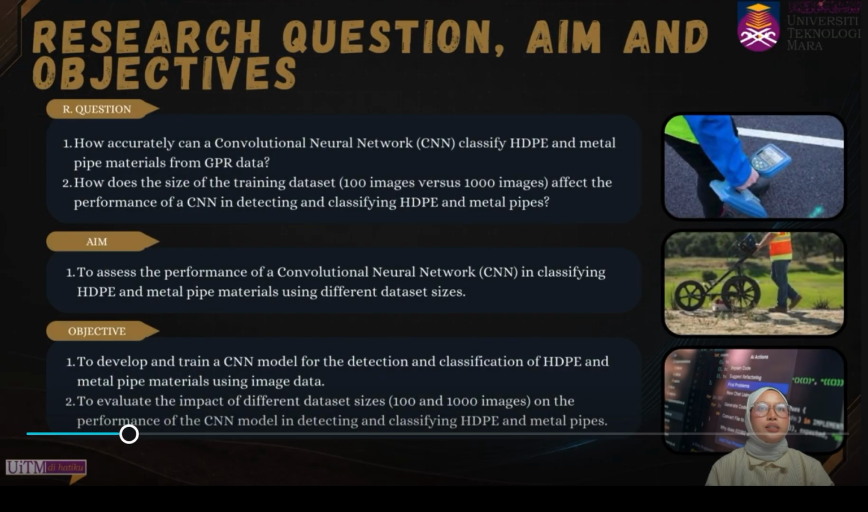There are two research questions that I came up with. The first one is to investigate how accurately CNN can help to classify HDPE and metal pipe from GPR data. And the second question is how the data size of images can increase the performance of CNN in identifying and classifying the material of the pipe.